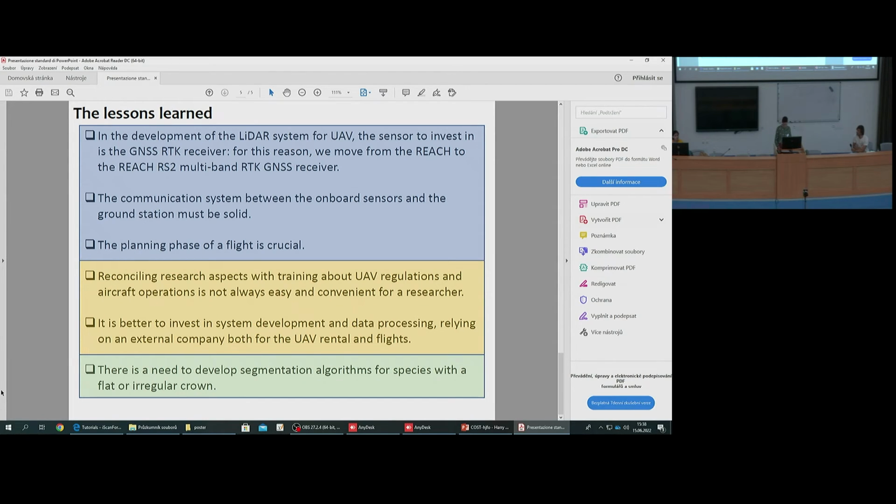We also learned that reconciling the research aspect with the training about UAV regulation and aircraft operation is not always easy and convenient for a researcher. We learned that it is better to invest in system development and data processing, relying probably on an external company, both for the UAV flight and to rent the drone. So finally, we learned that there is a need to develop a segmentation algorithm for species with a flat or irregular crown, so for species different than conifers.